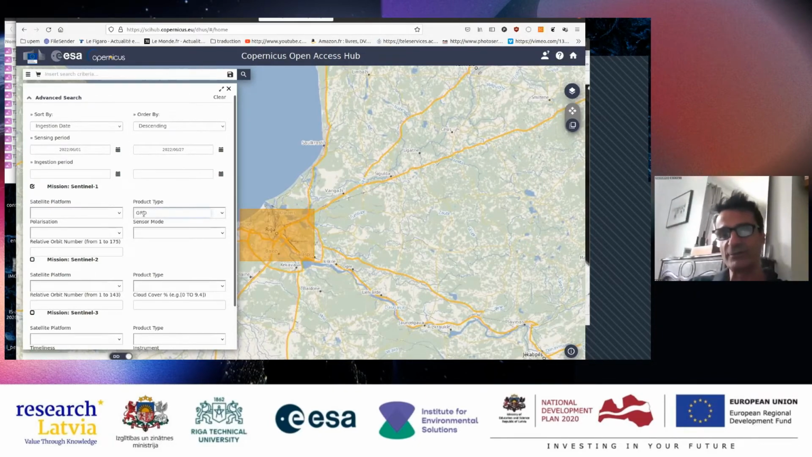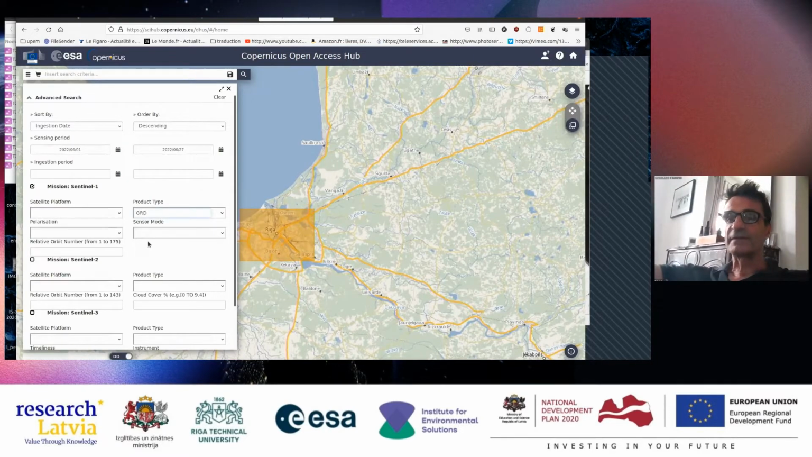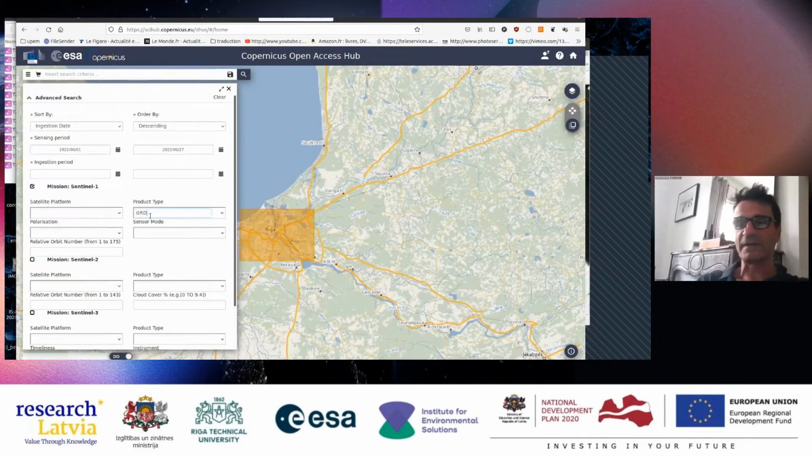I will explain. So ground range, it means that you are not anymore in the radar geometry, but you have projected it on the flat surface. And detected means you just get the amplitude or the intensity.